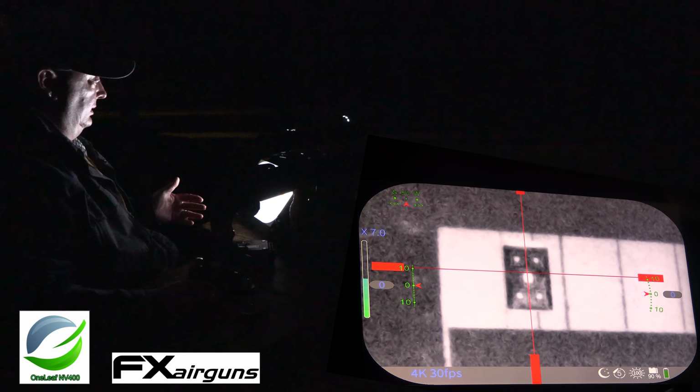Hey folks, I've noticed that on the black and white mode, targets that actually hit the target don't show up. That's because you've got a red target, and on these splatterburst targets, it goes yellow. So the yellow on the red, there's just not enough contrast when that switches over to black and white.